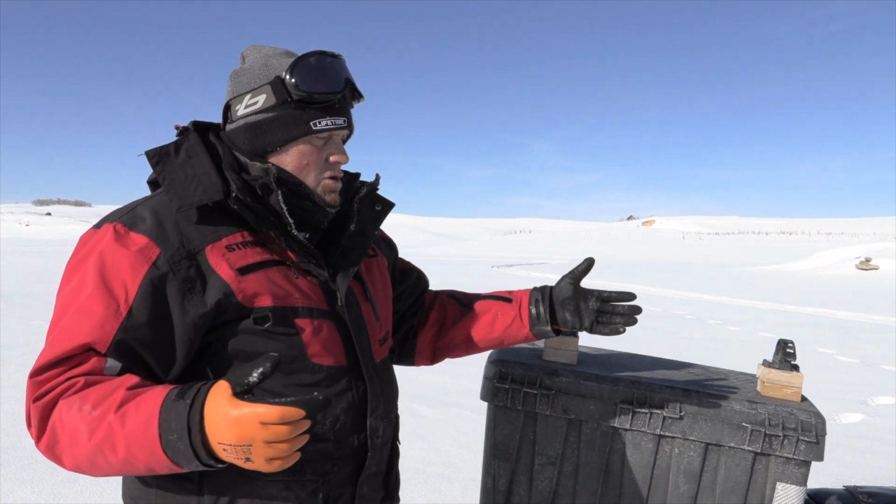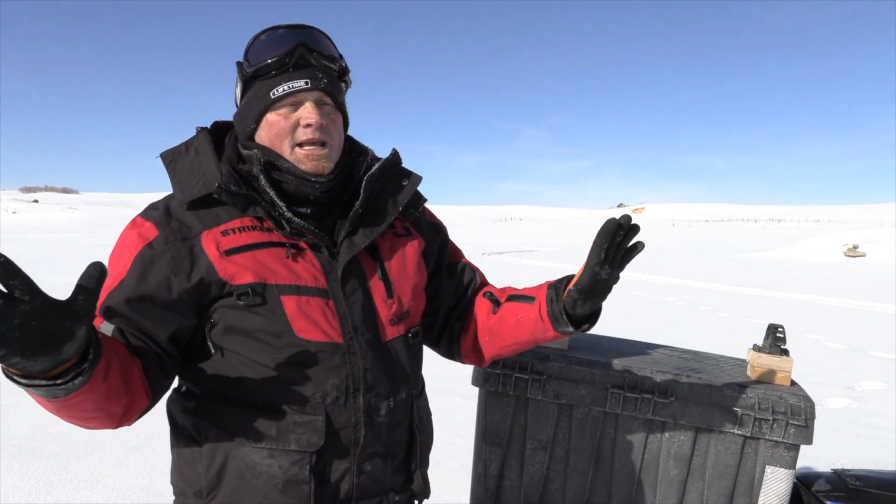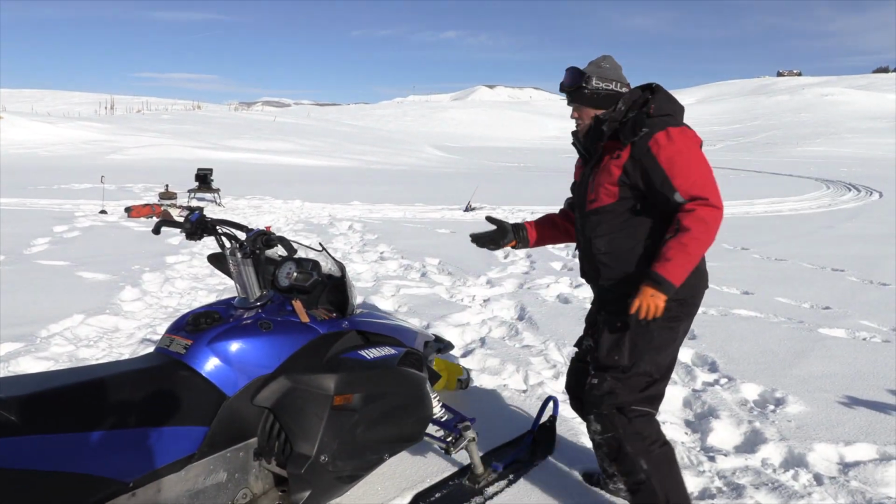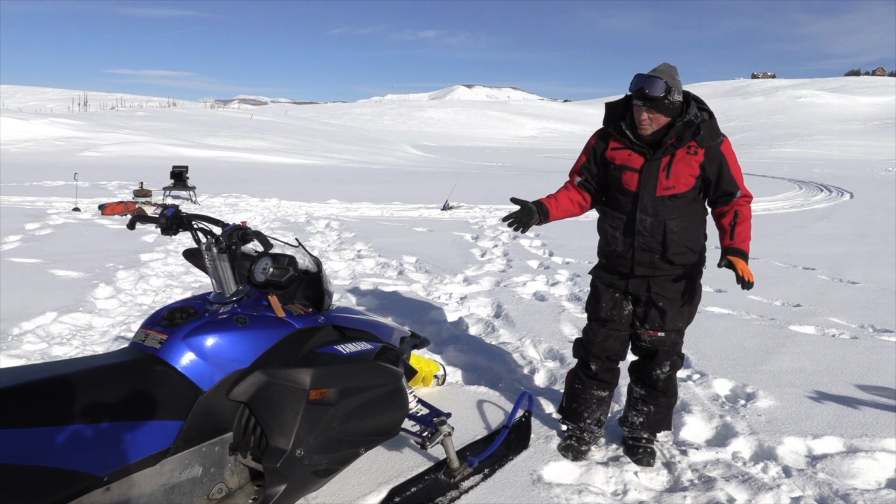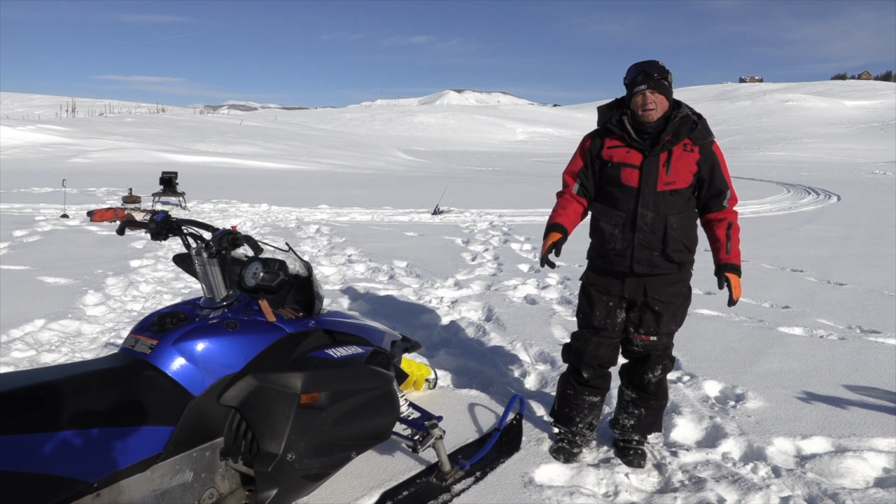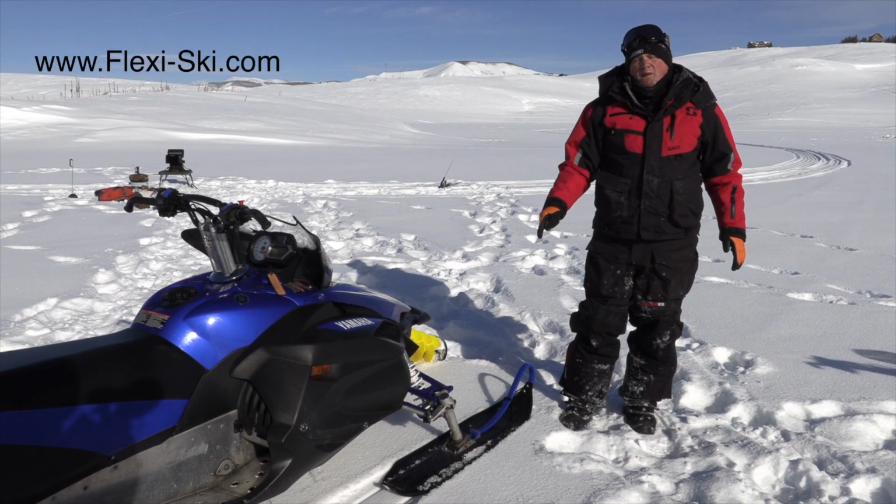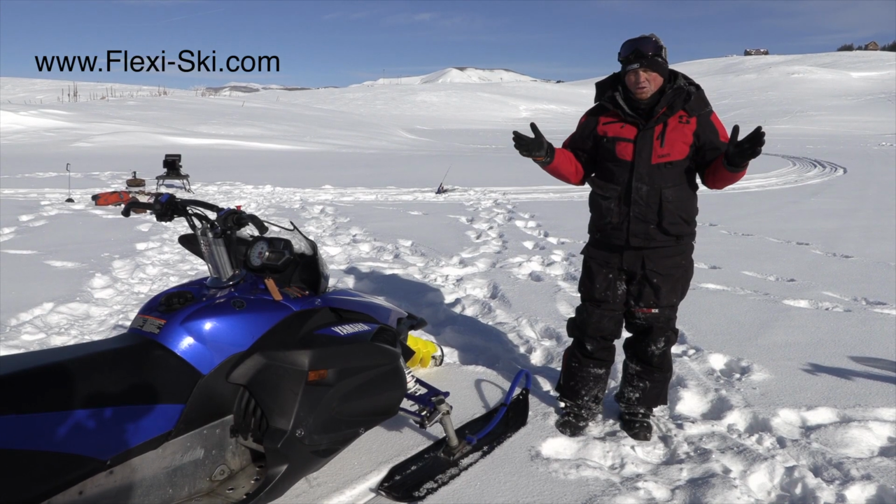So I found you can find a really, really good used sled. One of the coolest things that I've done to this sled, on top of a couple of these mods, is this. And because the 4-strokes are heavier, they've got a lot of power, a good reliability, I found the Flexi Ski. This is made in Utah. This is unbelievable, right up in Logan. And they've been in business for decades. They make all kinds of skis for snowmobiles.